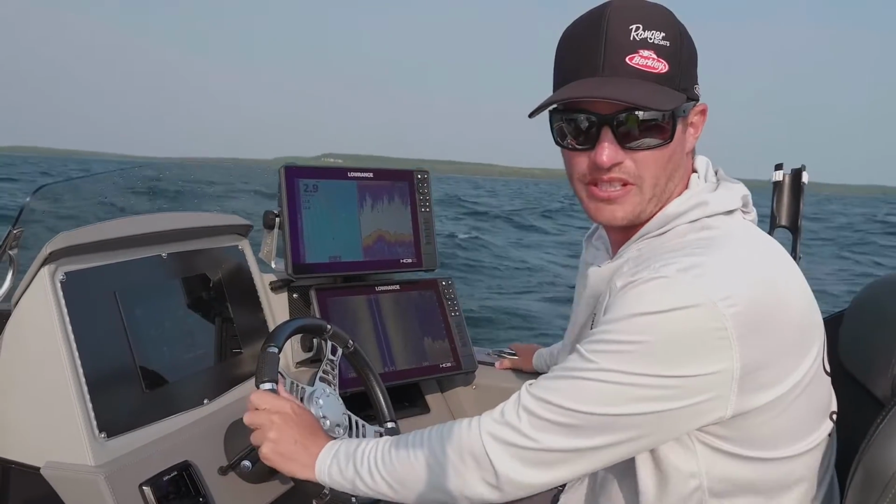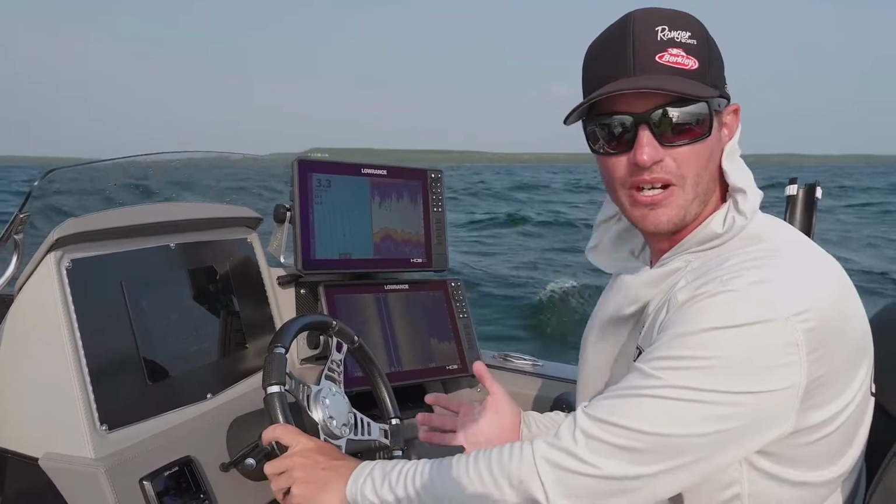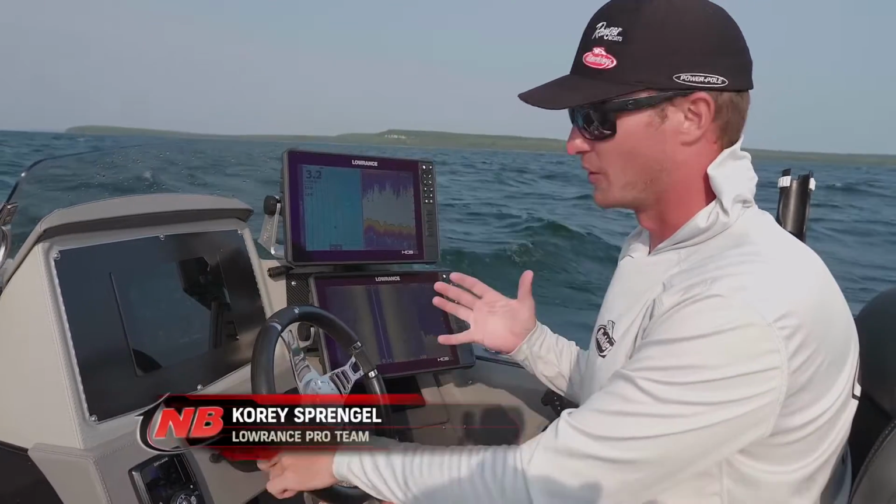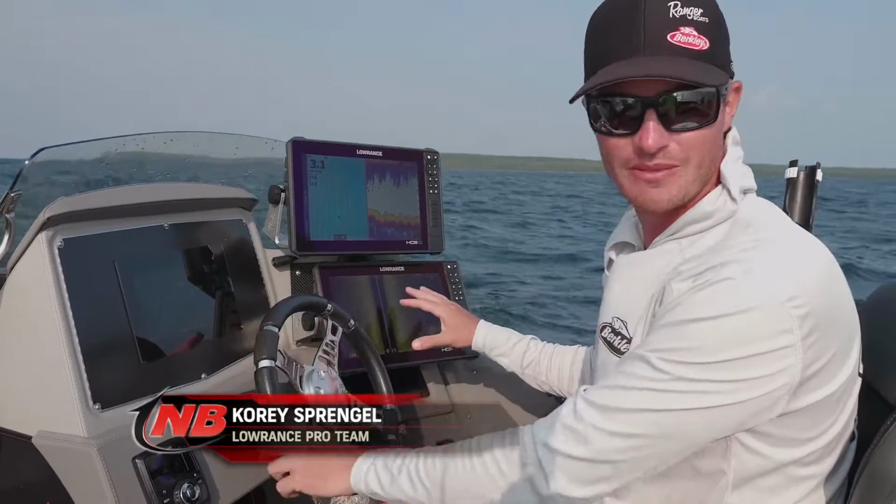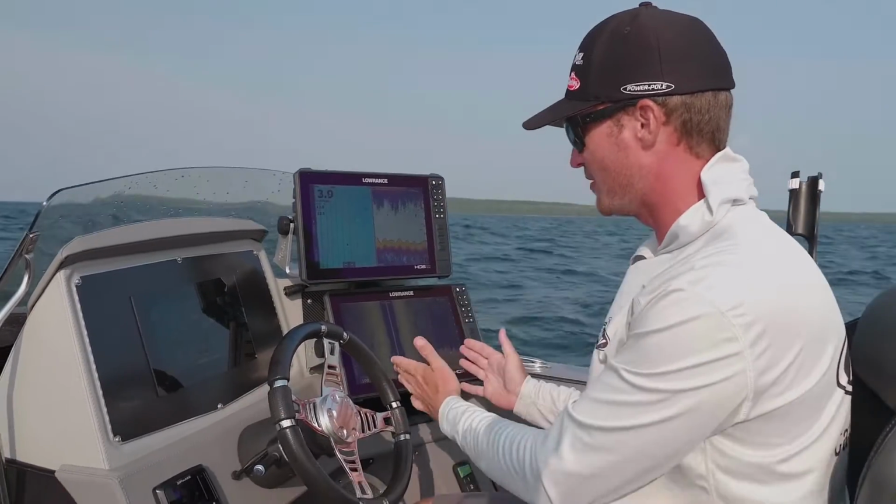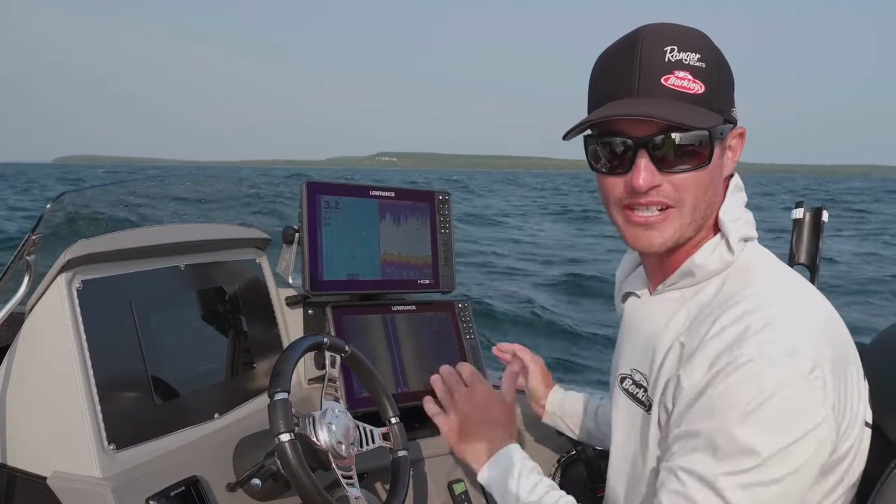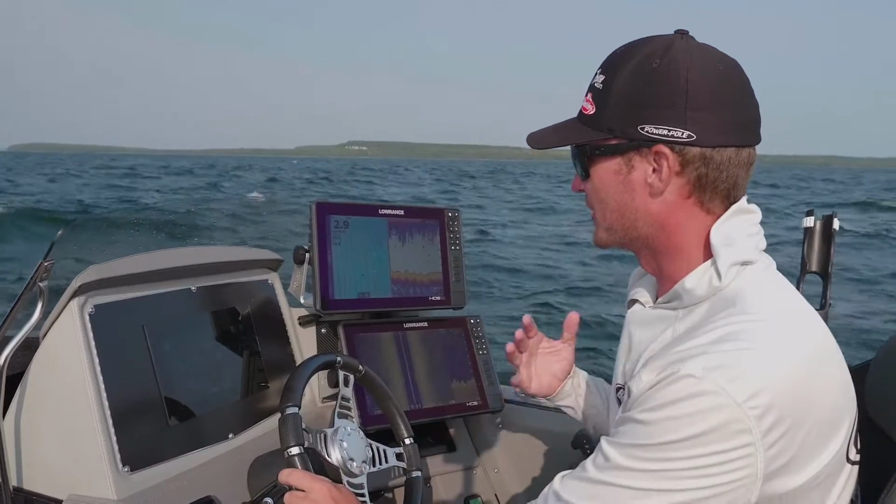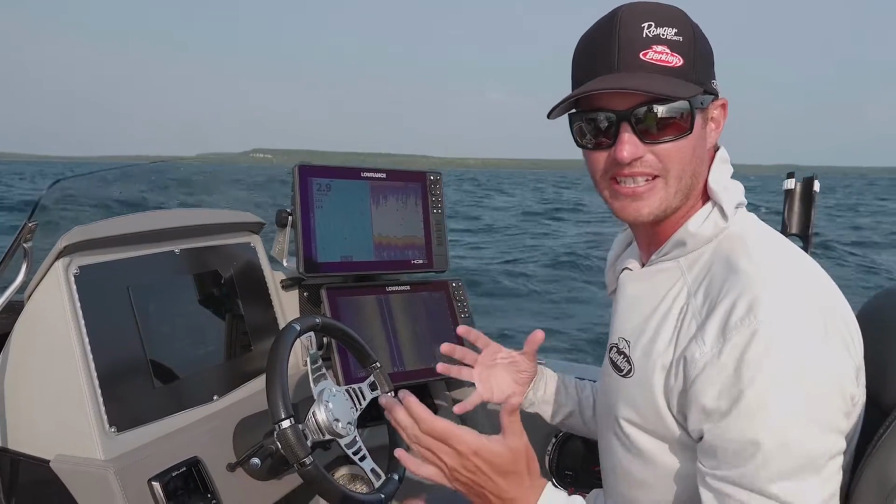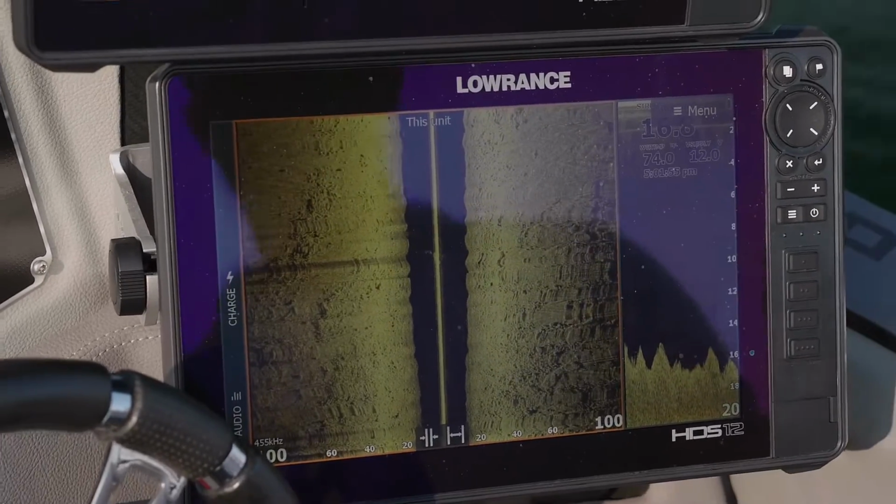One thing I think that's really important when it comes to covering water is obviously trolling, but the second best thing to me, or probably more important, is side imaging. I mean, you can cover a lot of water just like trolling with side imaging. I have my scale set at 100 feet to the right and 100 feet to the left. Now when it comes to finding those high percentage areas or big boulders or that key spot, I can find it very easily with side imaging.